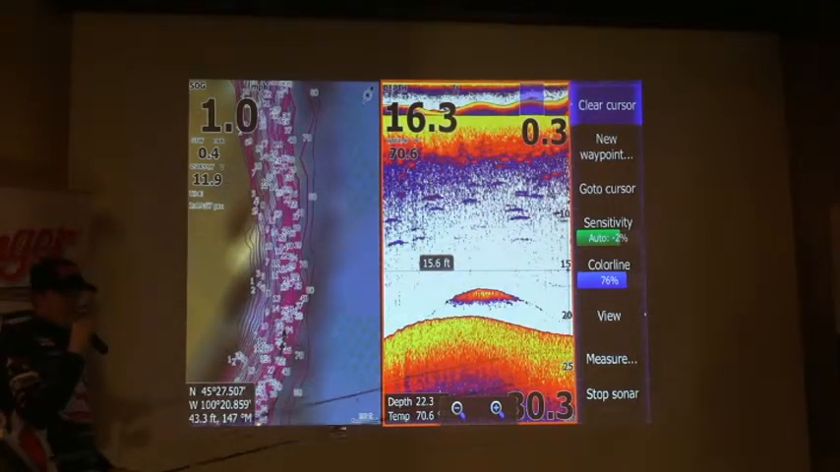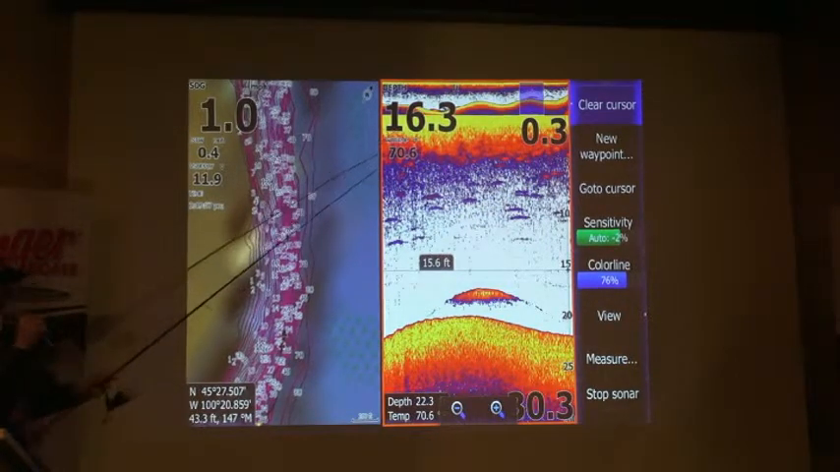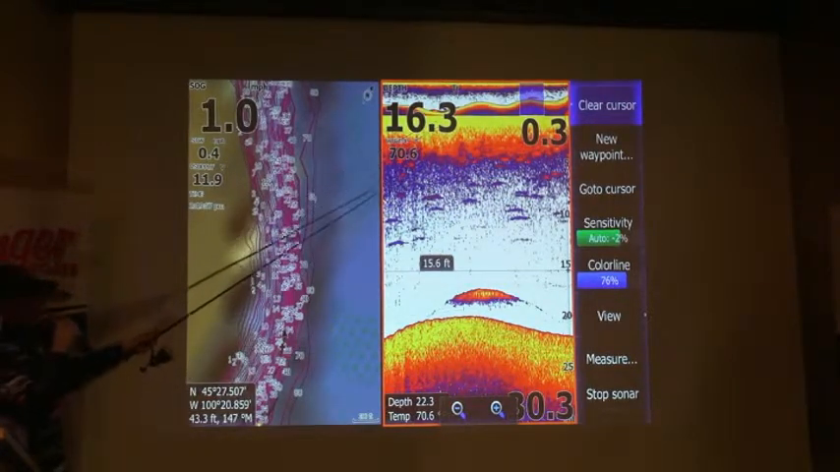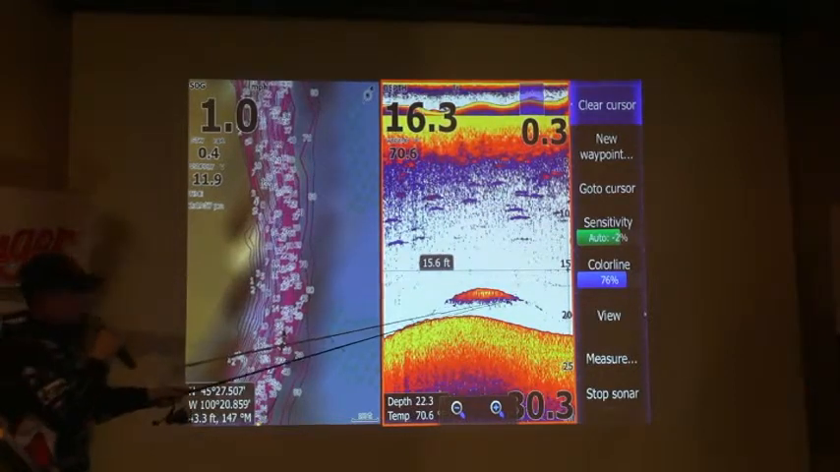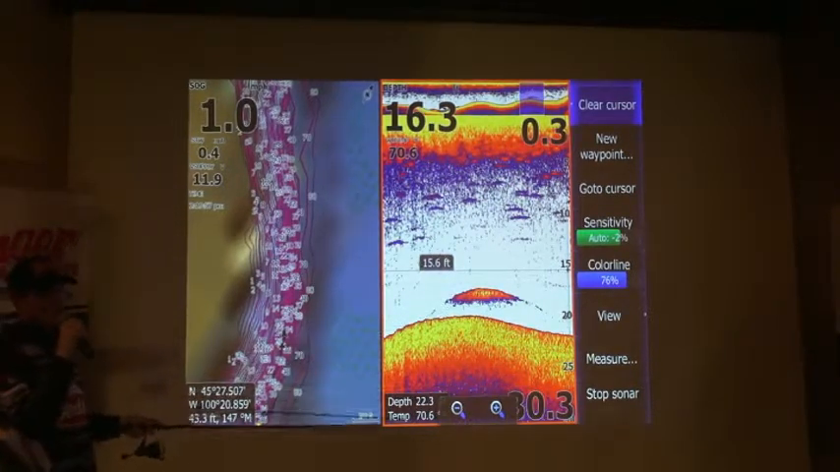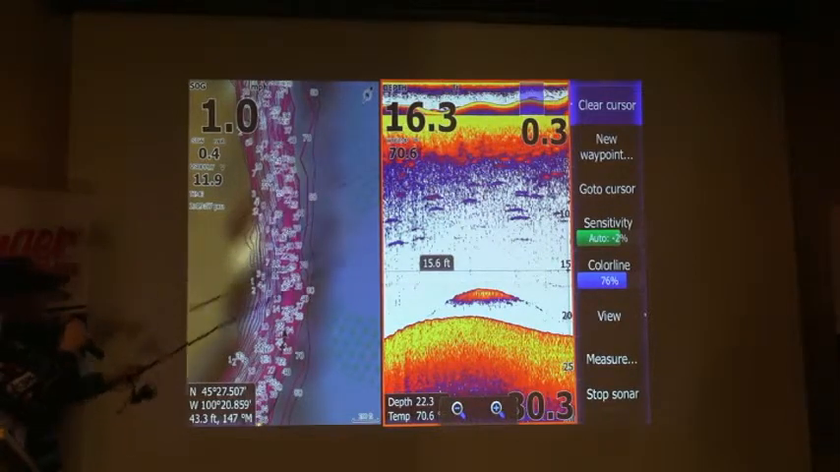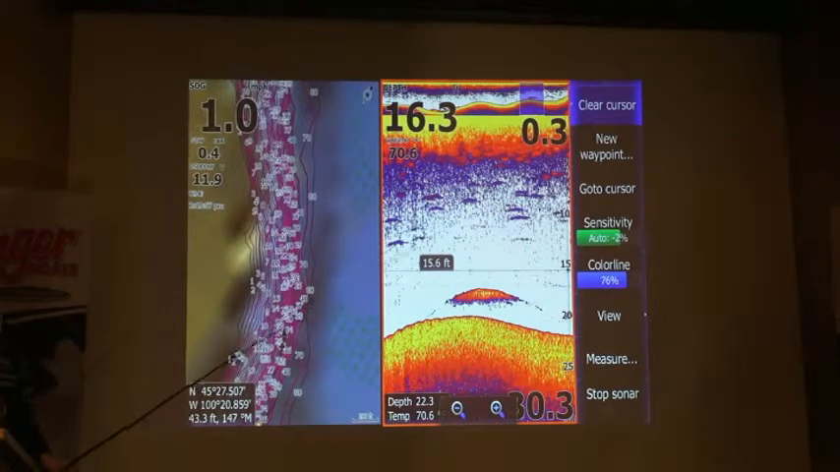Another huge thing to keep in mind, especially when you're talking about fish marks, is to keep an eye on the depth of the water you're at. Now we're in 16 feet here, so relatively shallow. We have 16 feet of water in this screen. So say we're twice as deep, this fish is going to be half as small because you have twice as much water in that same picture. If we're in 30 feet of water, this fish will be about half the size it was because everything else is going to be condensed.